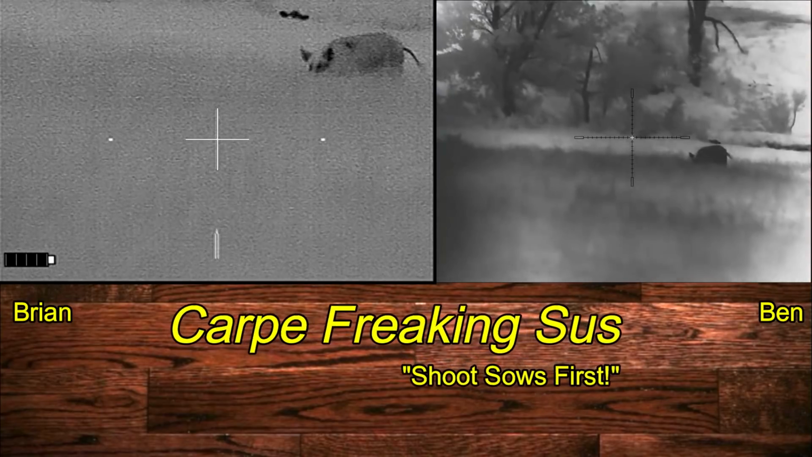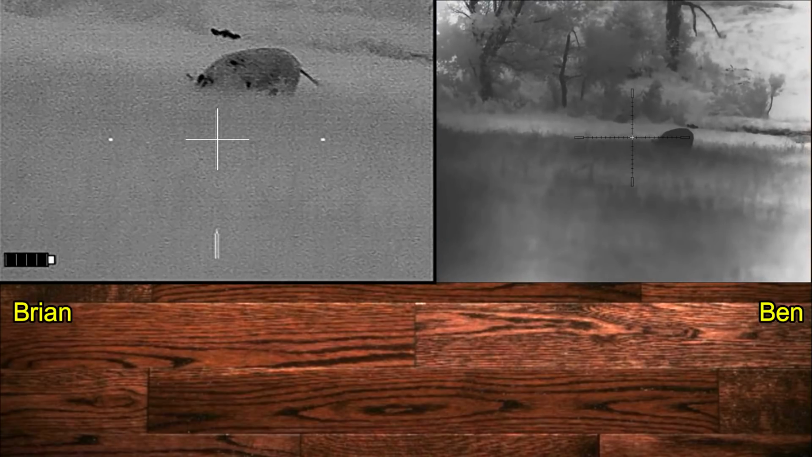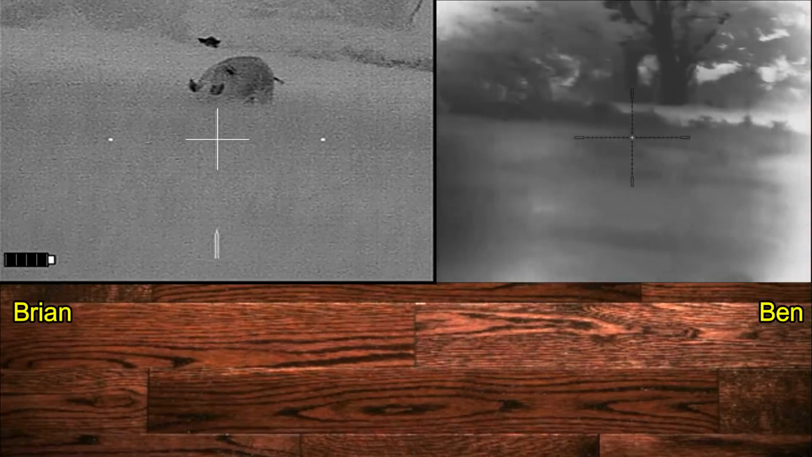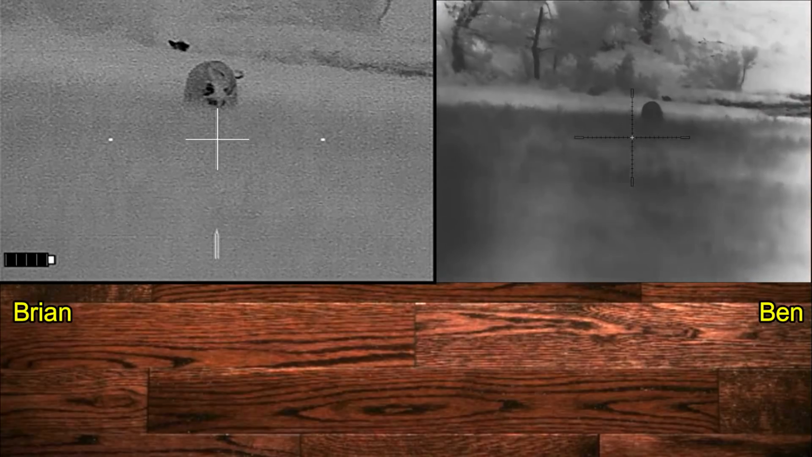Carp, a freaking Seuss, what a night. Ben and I went hunting up in North Texas. We spied a single hog, made a 500-yard stalk, most of it blind. We finally came across a hog and two buddies on the other side of a hill, and they're mixed up with some cattle right now.